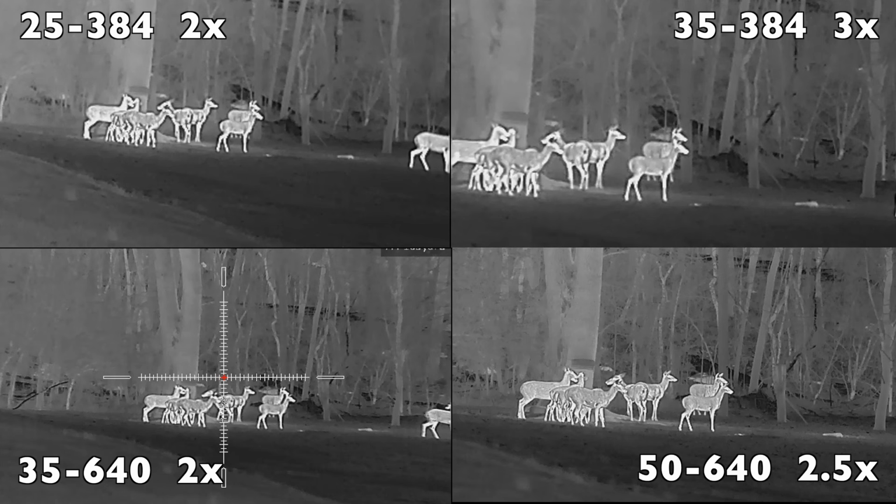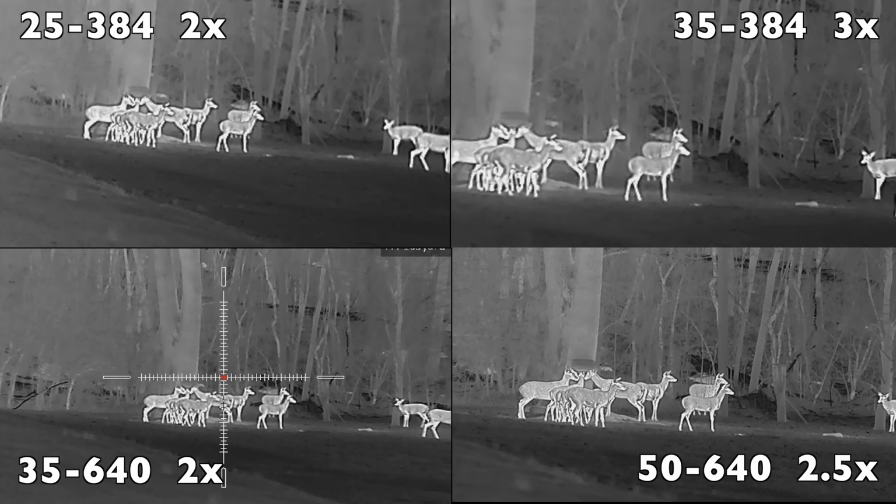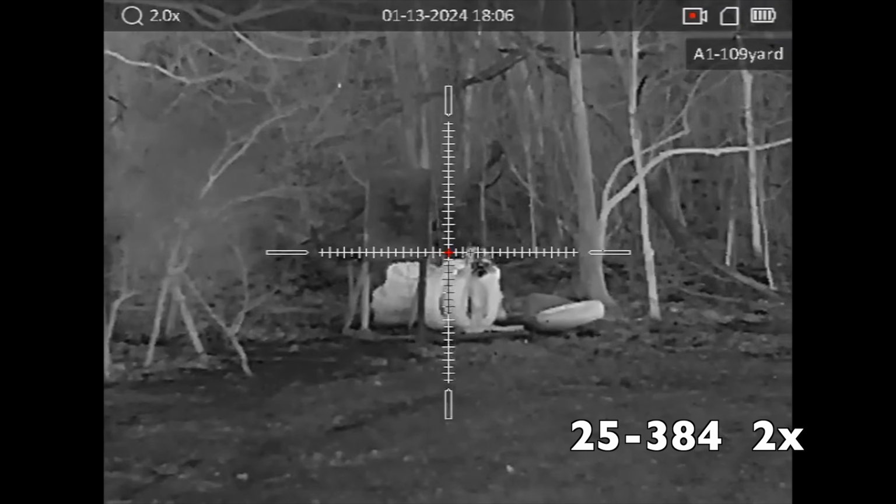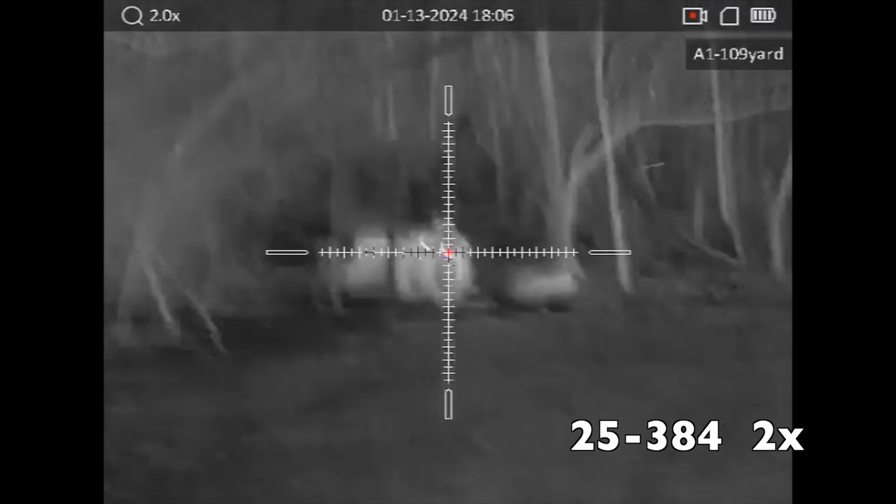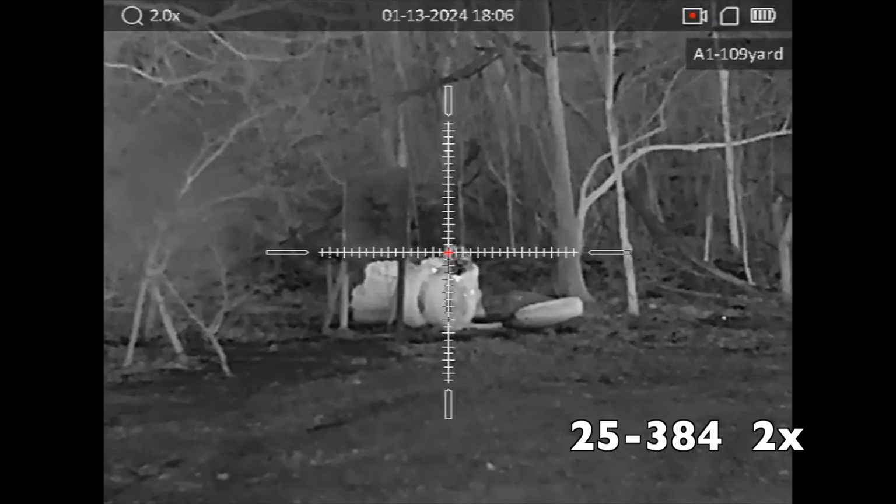They can sync with Wi-Fi to your phone on the AGM app, so you can immediately have any hunting video or just anything else you saw that was interesting through the thermal. You can have multiple zeros for different calibers and rifles saved on a single unit, allowing you to use one Rattler amongst several rifles, and on top of all that, the 5-year transferable warranty.